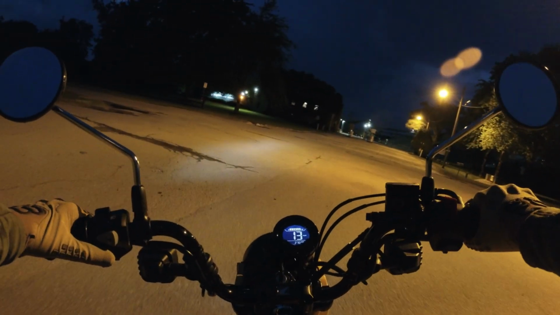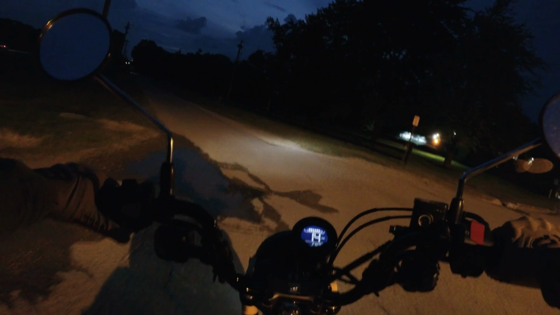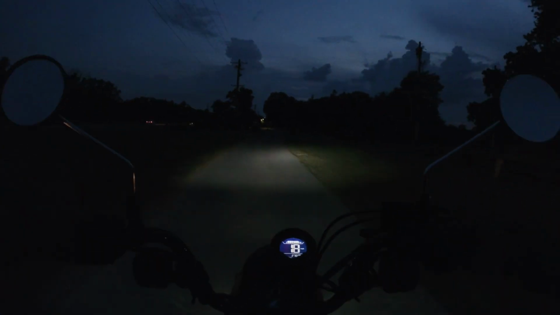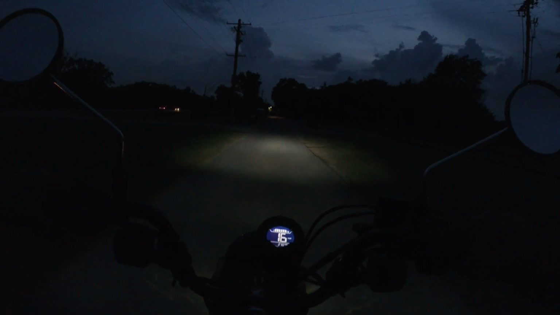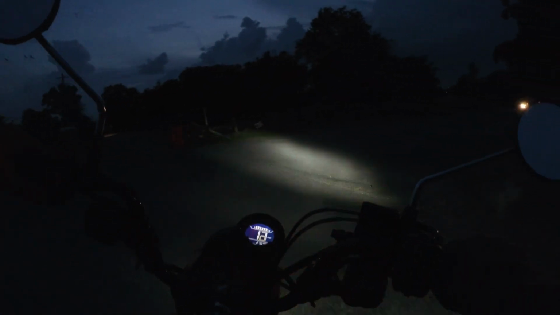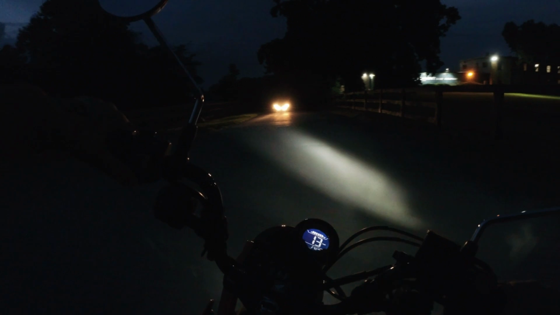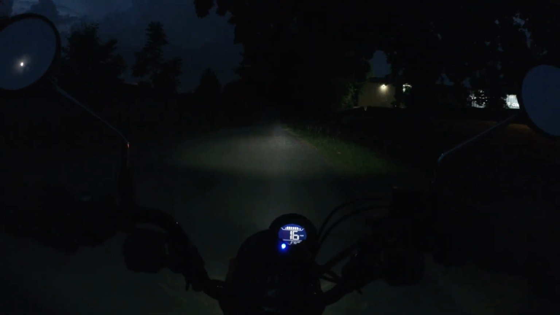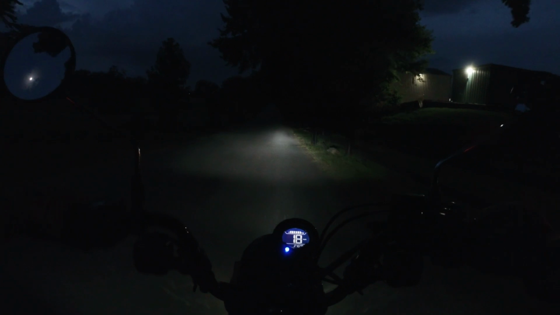I know I went through this area before, because there's a field you can ride through. So I'll go do that real quick, and then hopefully when I get back, the train will be gone.